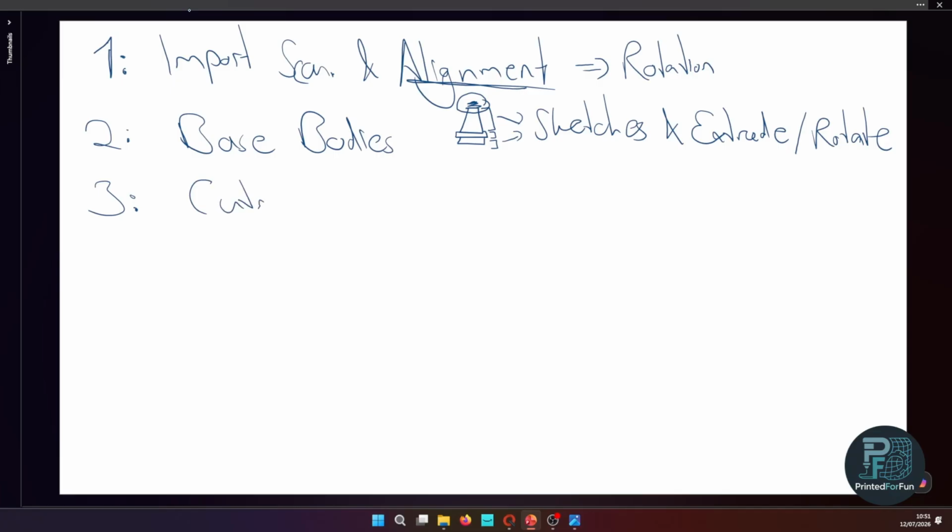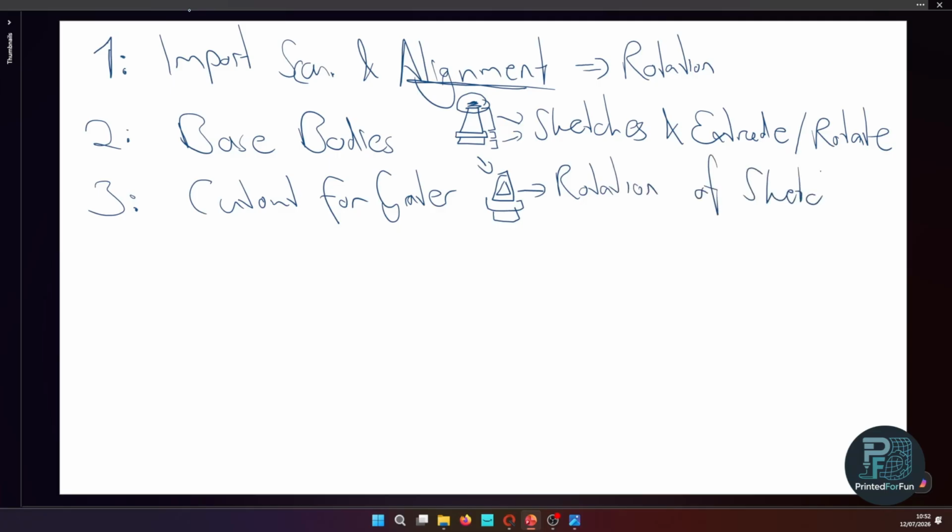Then the third step is creating the cutout for the grater. This takes the original model, and then I add the cutouts, and these are also again created as a rotation of sketches.